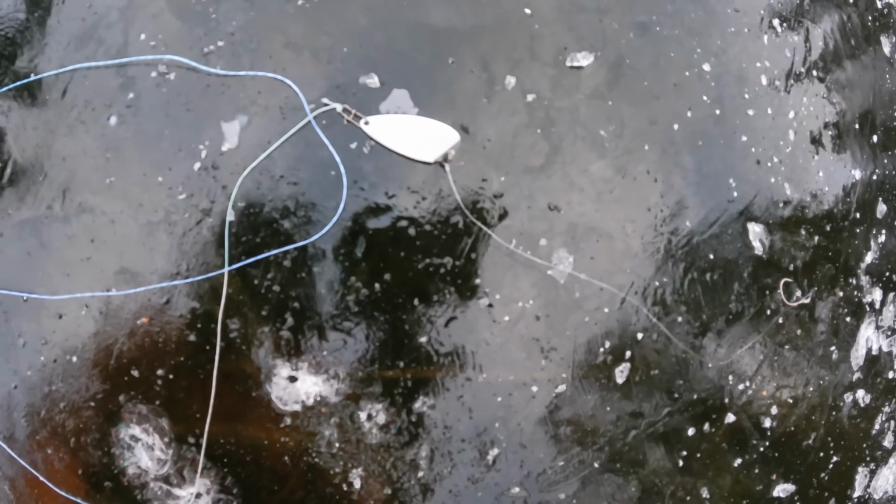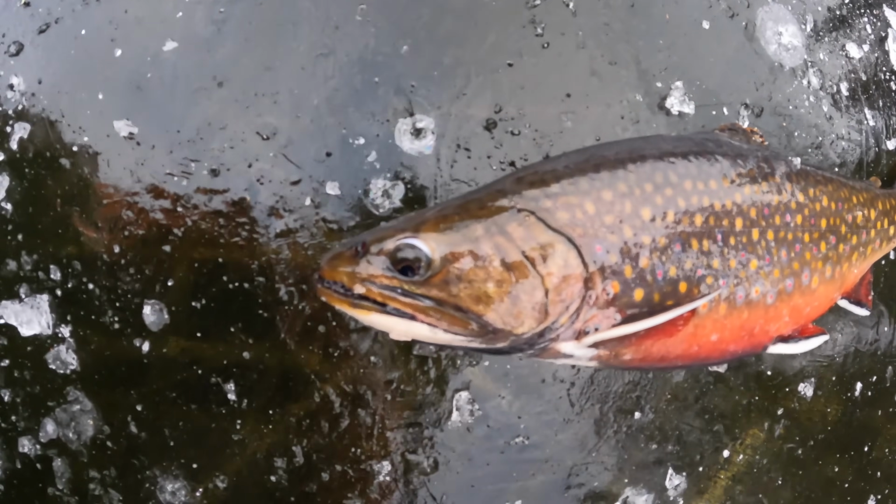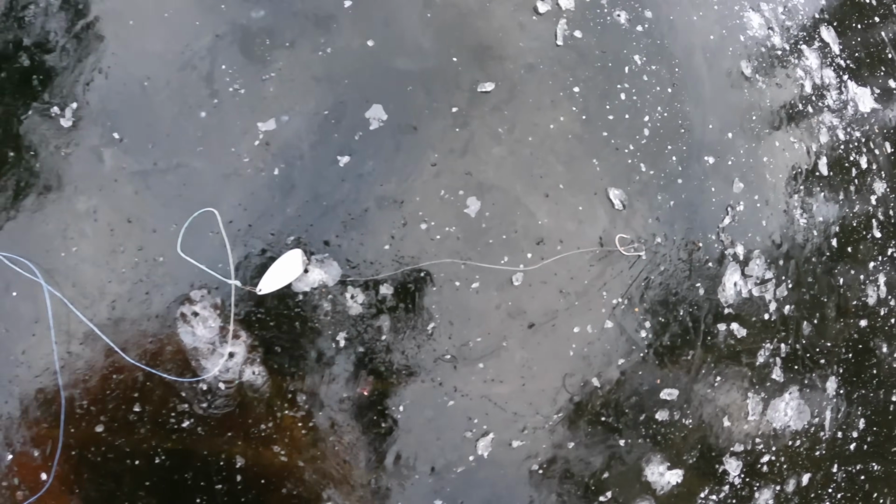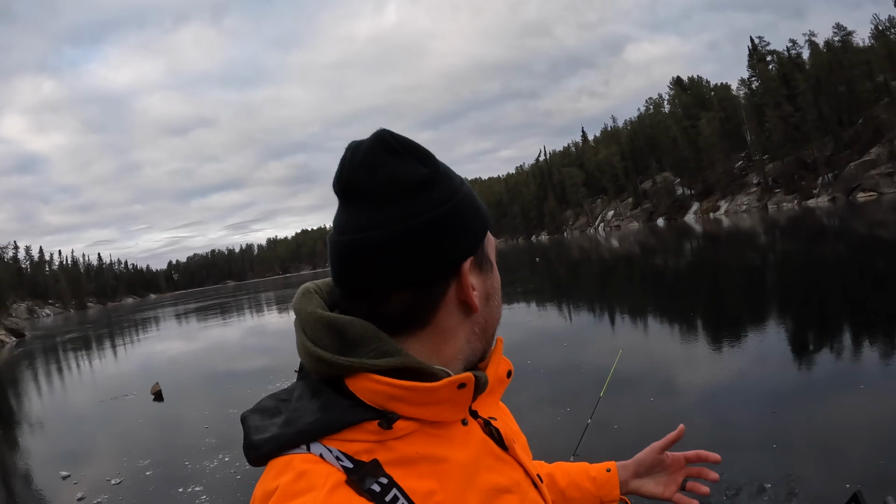Don't be going finesse there on that line. It's just such a short lead. If you get a nice one like that, they'll give you some trouble. And then just a live minnow hooked through the dorsal. That's what I've been doing forever.